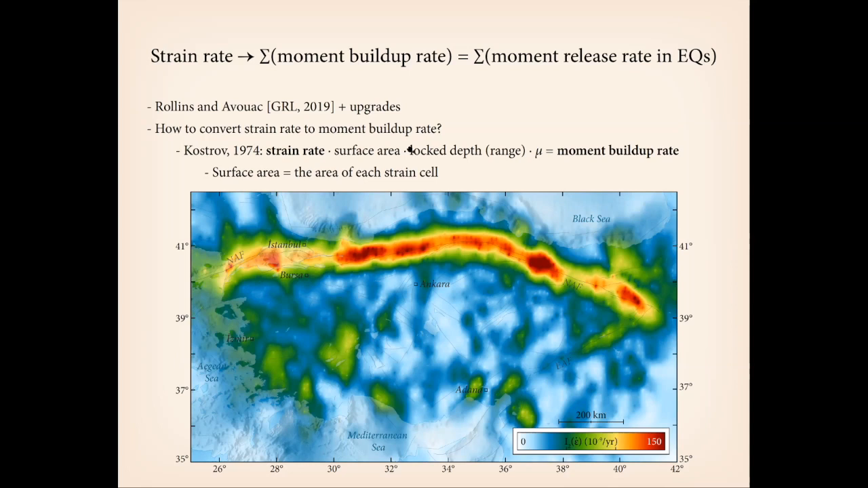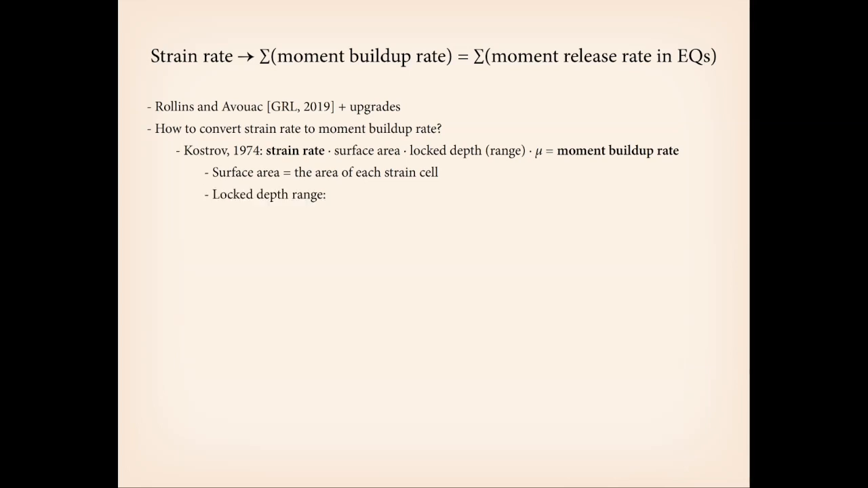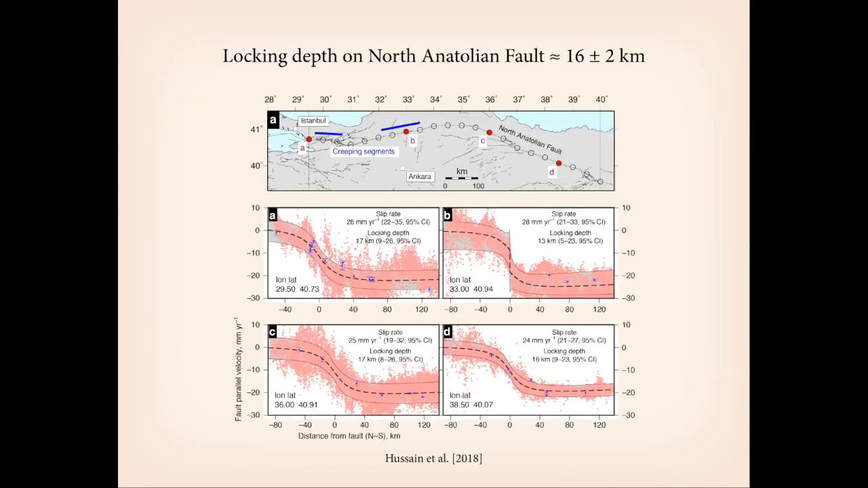What we don't know as well is the vertical dimension of the volume, which is the locked depth down to which the straining applies or holds physically. But we can turn back to Iqbal Hussein's work. He looked at a lot of previous InSAR data around the North Anatolian fault and found that the locking depth on the North Anatolian fault is pretty solidly in the range of 16 kilometers plus or minus over most of the length of the fault, as you can see fit to these arctan functions here of the geodetic data.